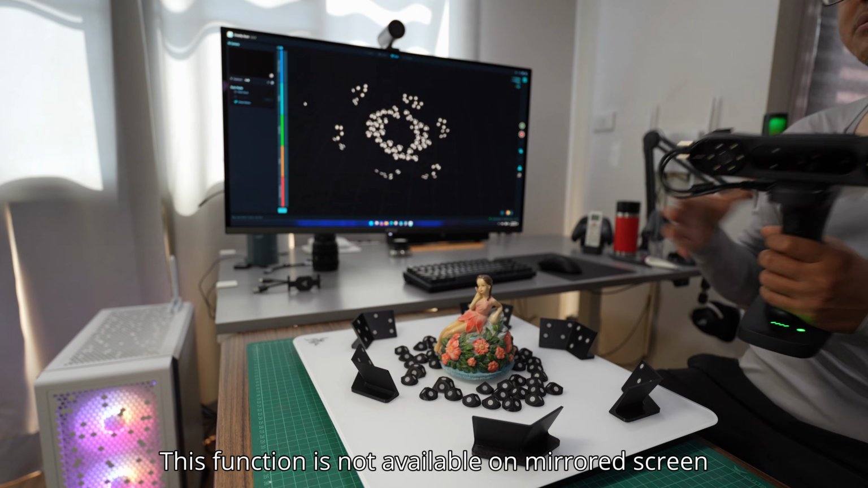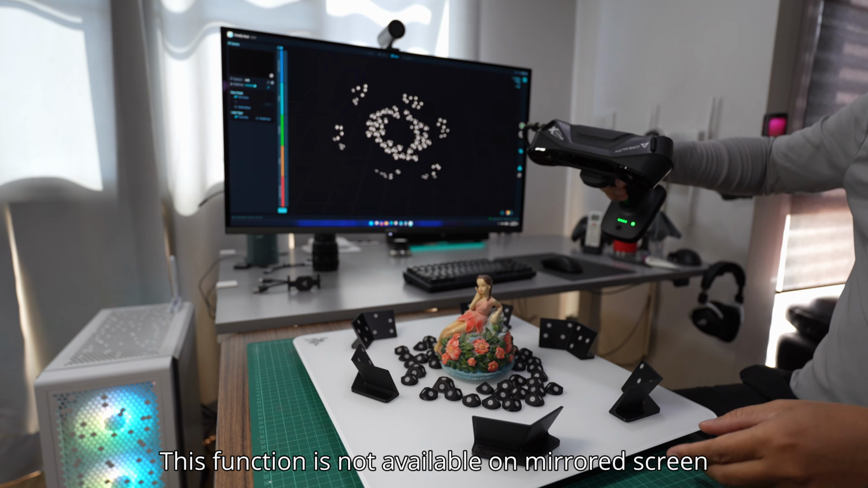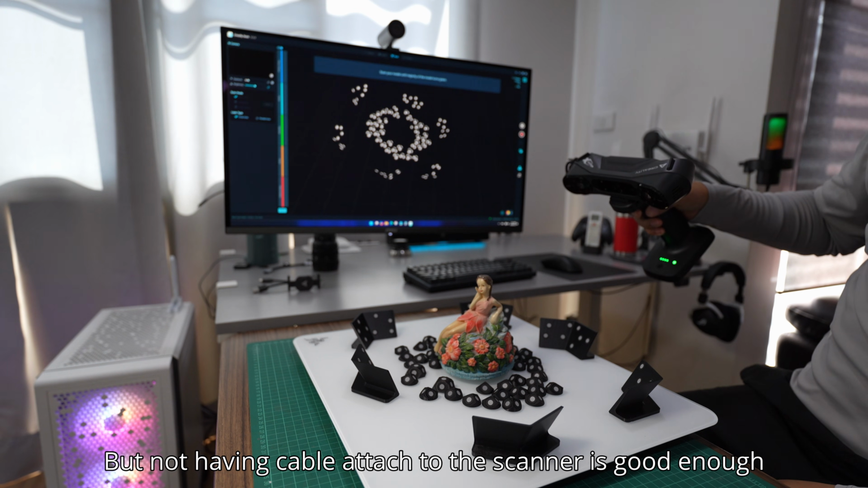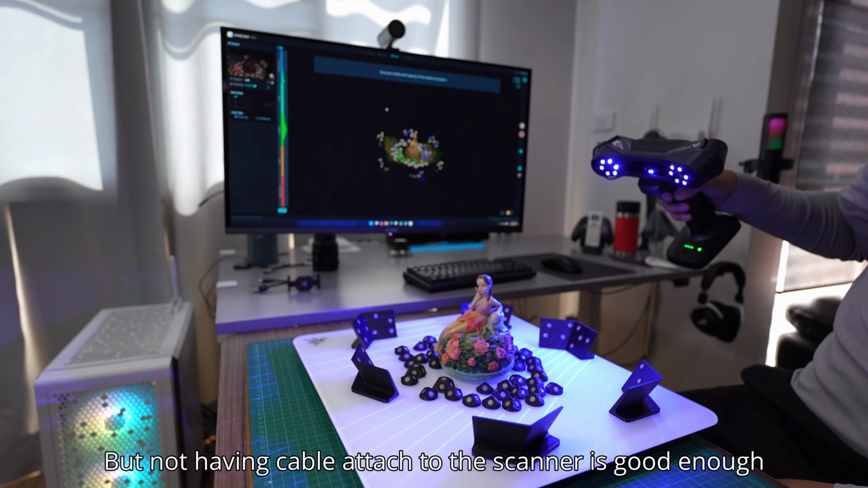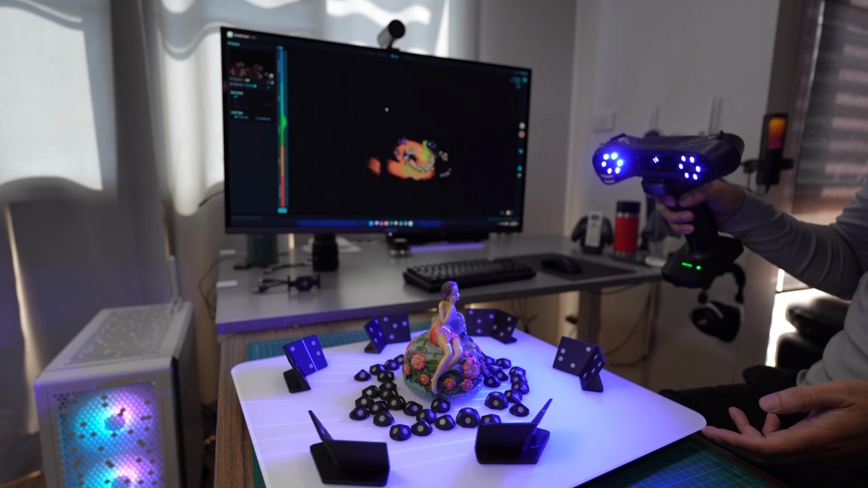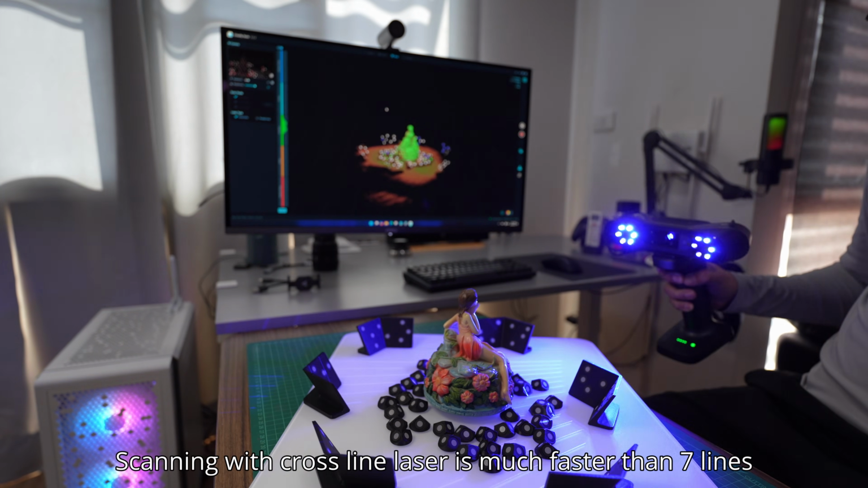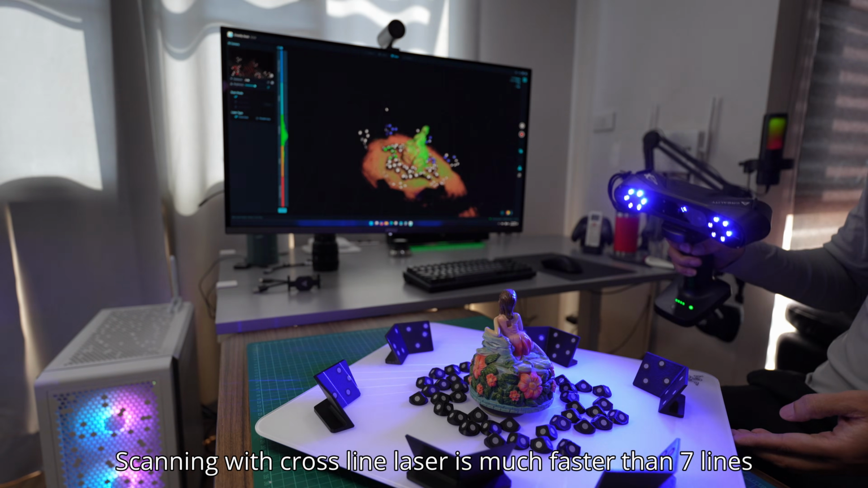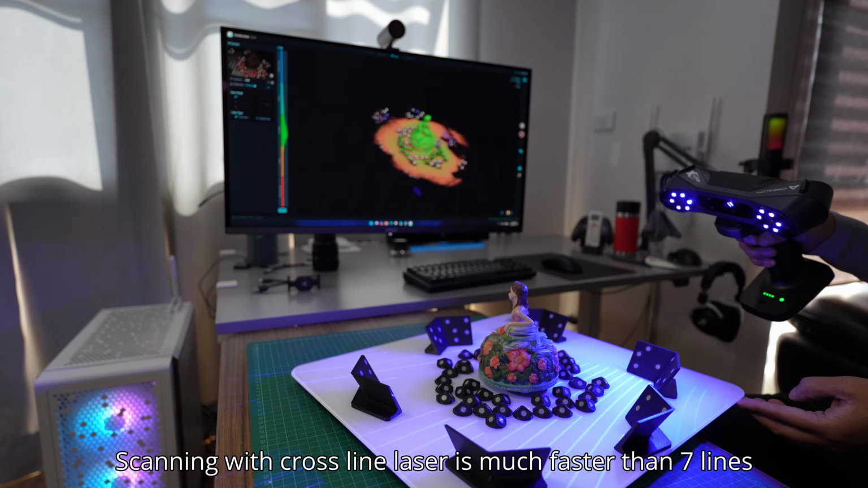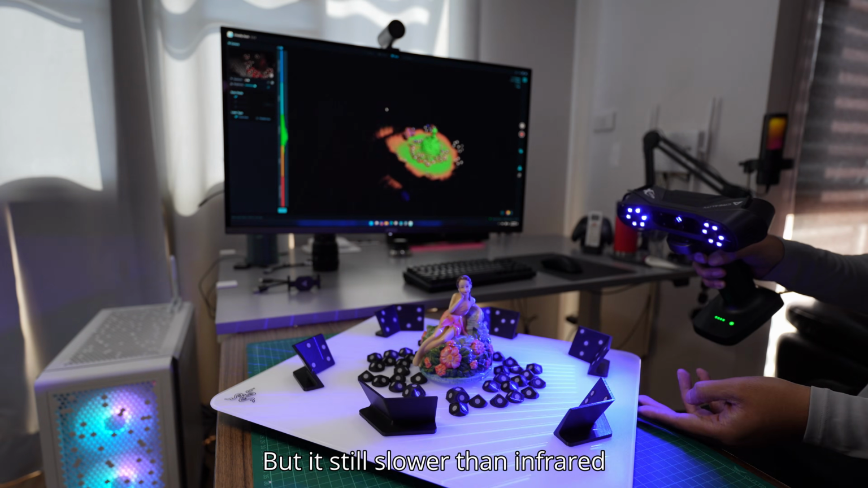So now all the markers are scanned. Click on the point cloud, and then I can start to scan the object with the 34 lines blue laser. This is 0.3 millimeters resolution. So now I have the 0.3 millimeters.